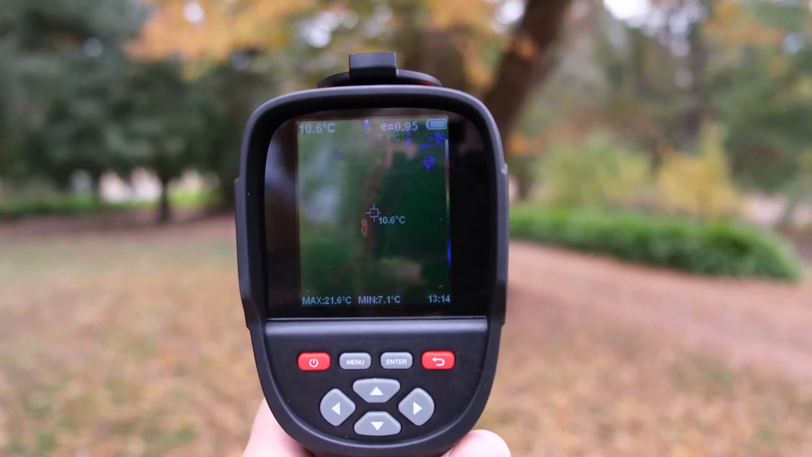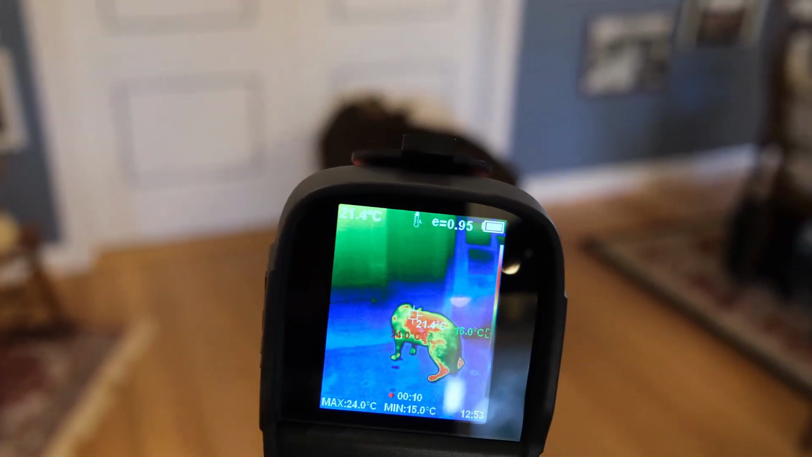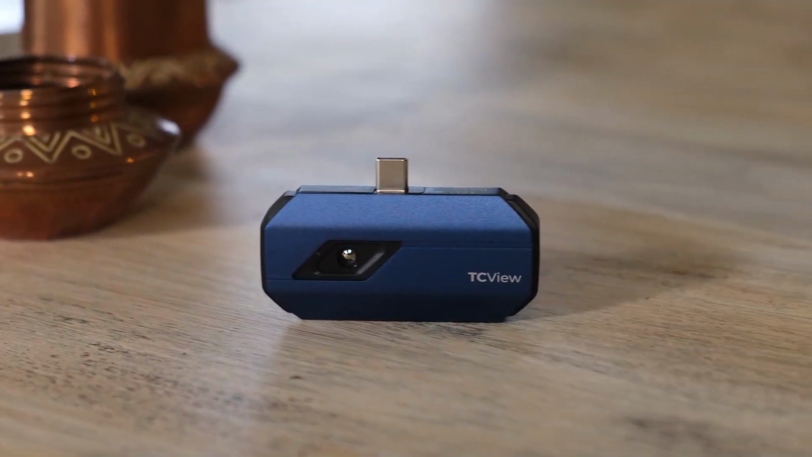So here we are. In this video, we're going to go through all the specs, and I'm going to do some real world testing, obviously, to try and show you what it can be used for. I'd love to hear your ideas of what you would use a thermal camera for as well. And then I am also going to compare it to this, which is the Topdon 001 thermal camera, which is a smartphone accessory. So you plug it into your smartphone, which I reviewed earlier, linked there. That's what we're going to do. And I think we're going to start with just figuring out all the specs on this, because there's quite a few.